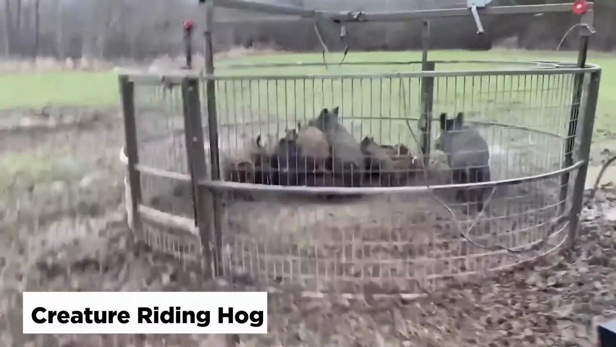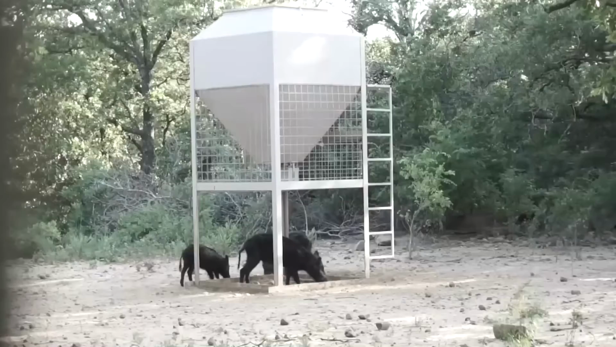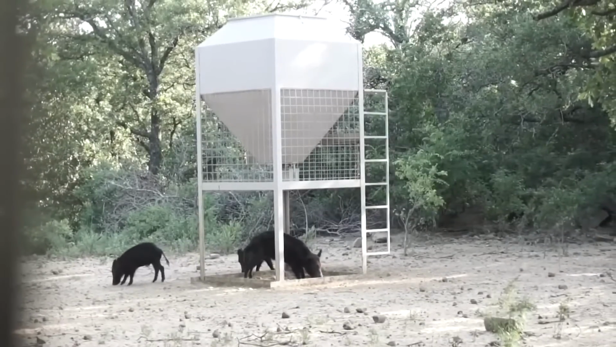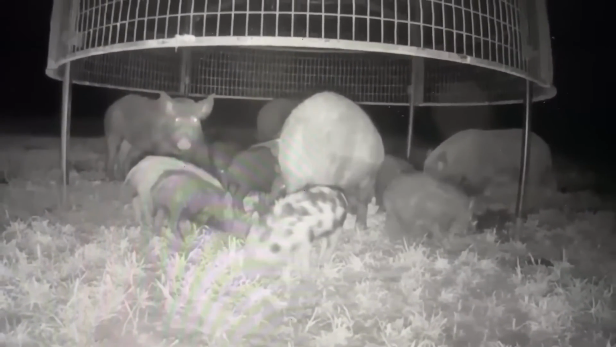Creature riding hog. Feral wild hogs are extremely detrimental to natural habitats and endanger native plant and animal species. Once they've established themselves, they are nearly impossible to eradicate. Adult feral hogs have no natural predators aside from humans and exhibit very high reproductive potential, but we have seen hogs be helpful in certain situations.